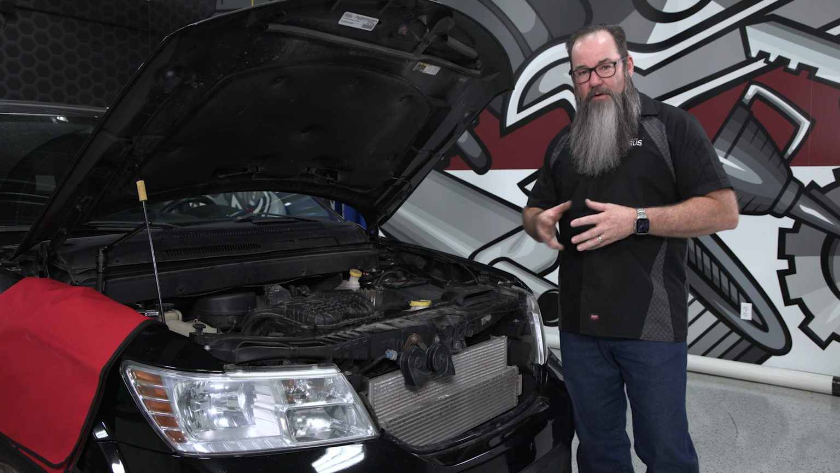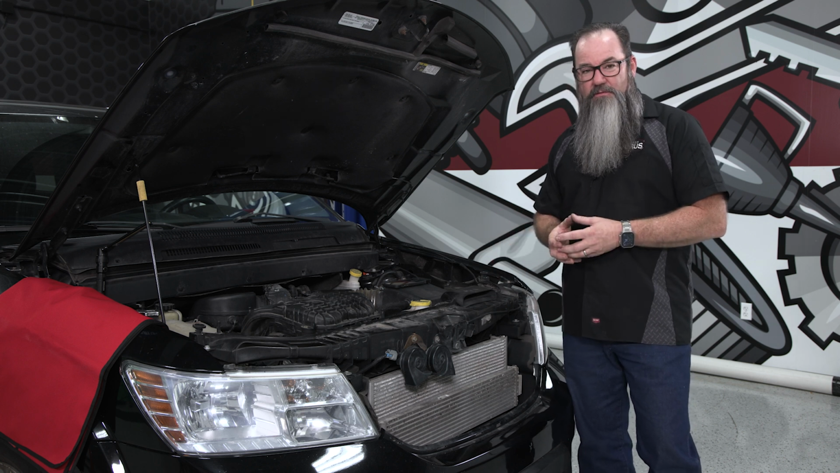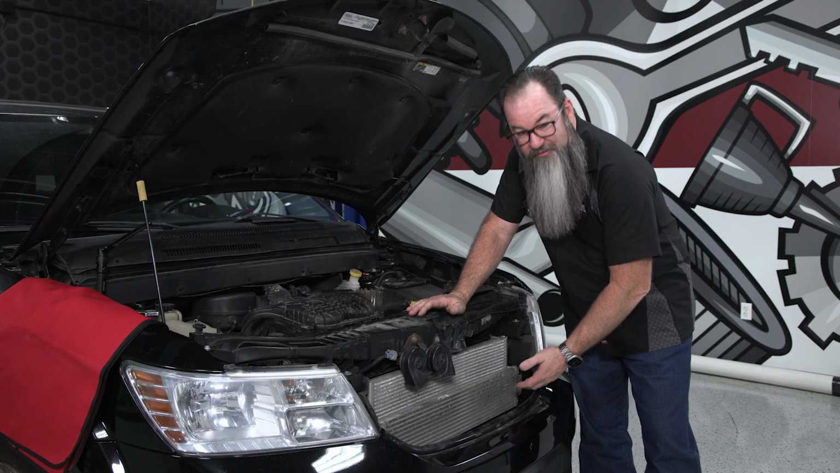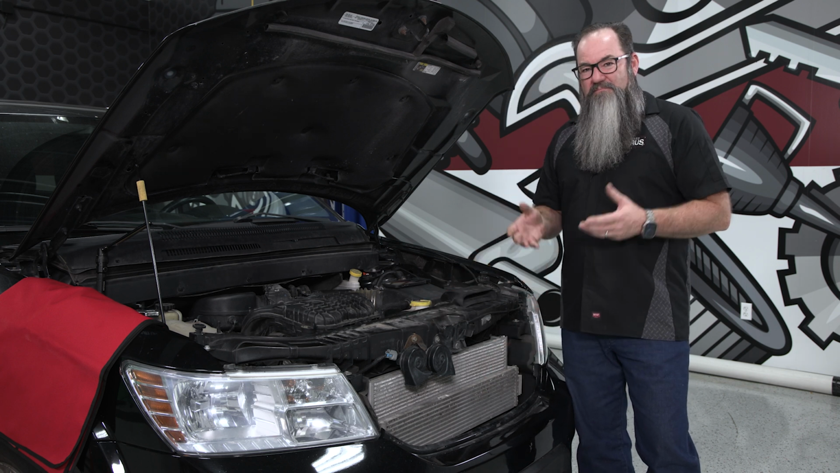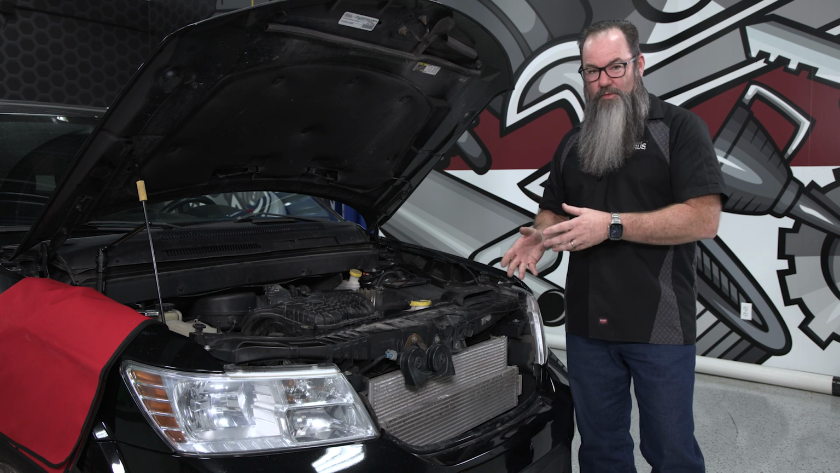Not that this car has a problem, but just to demonstrate how we can see the flow through the cooler with a thermal image camera. Now, if this car did have a problem, I may want to check this. I'd want to look for, first off, bent fins, right? If I had bent fins in the cooler, it wouldn't flow air across it properly. That would create a hot spot in the cooler.